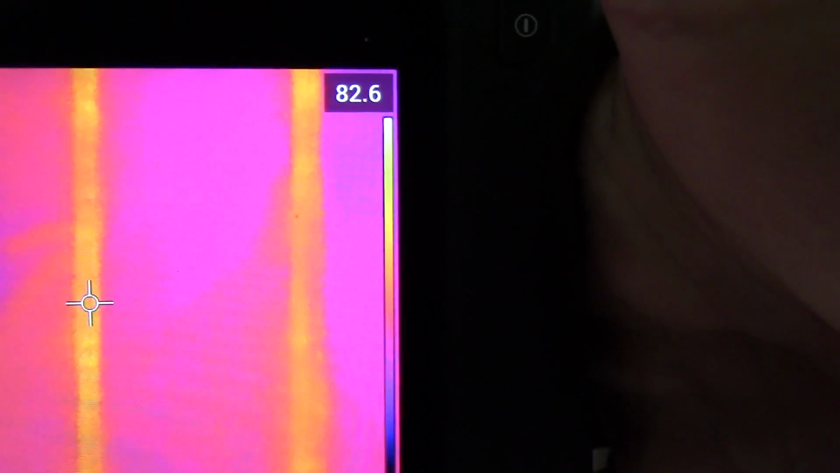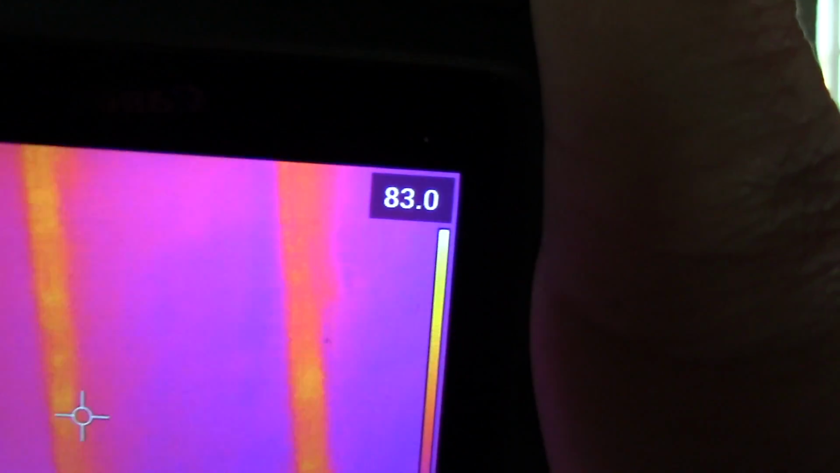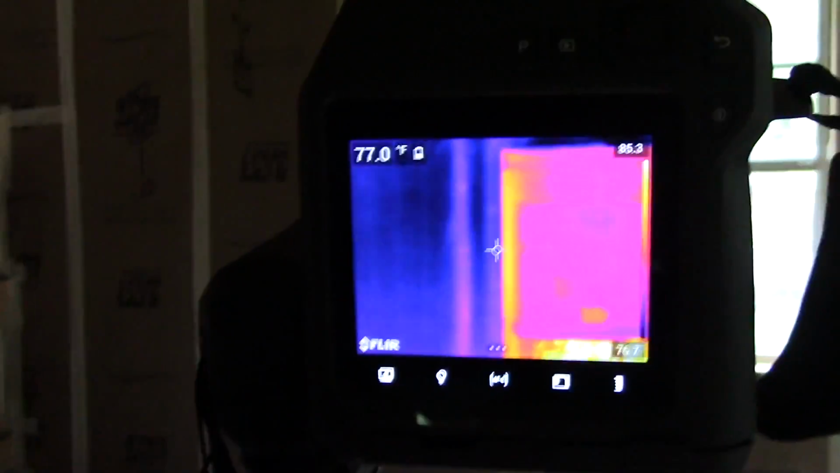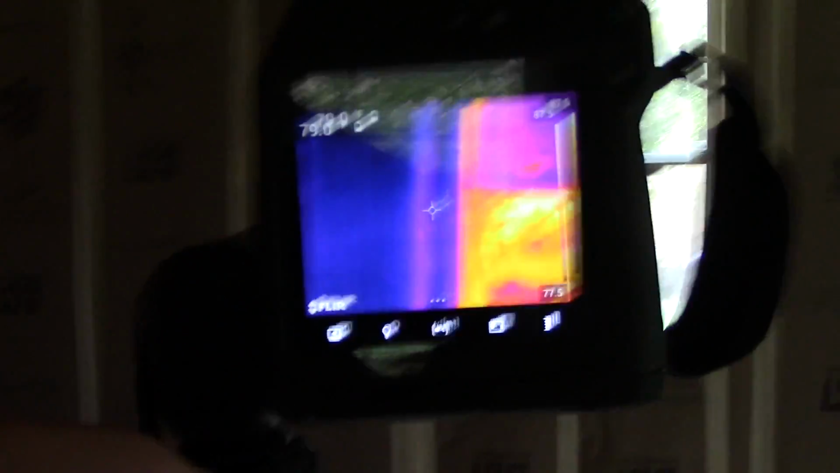And without insulation, 82. With insulation, 78. 4 degree difference. Now, that's okay. Let's look at the loss.